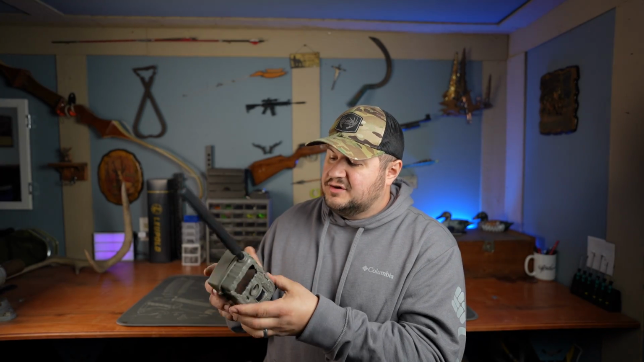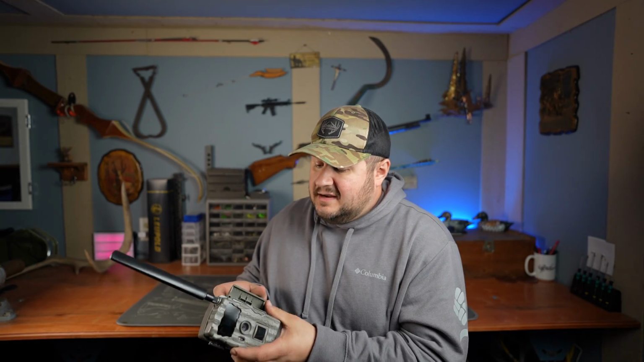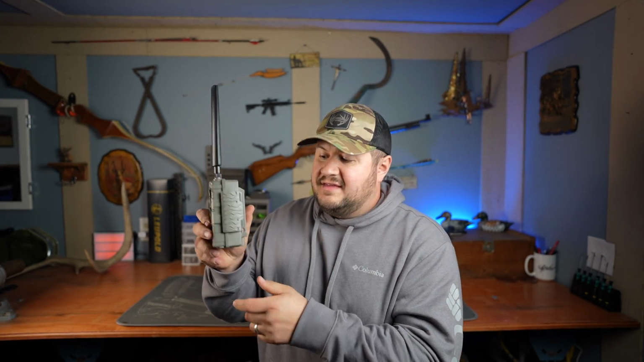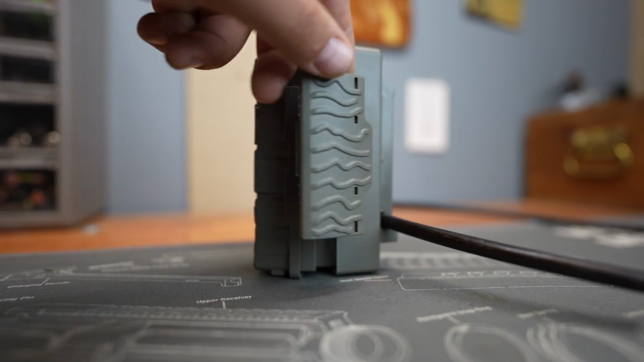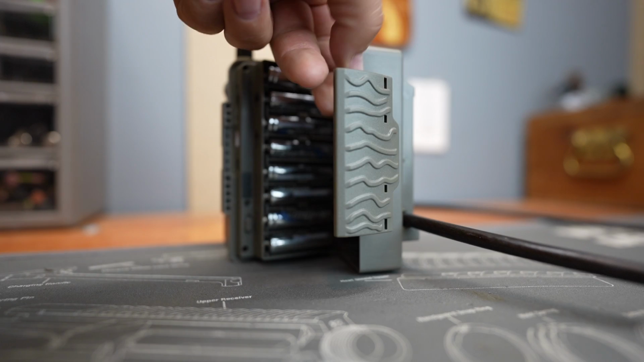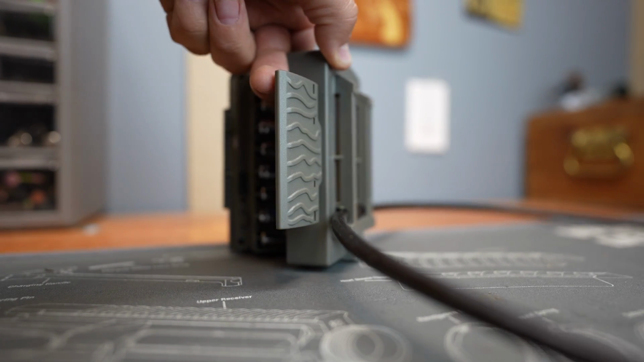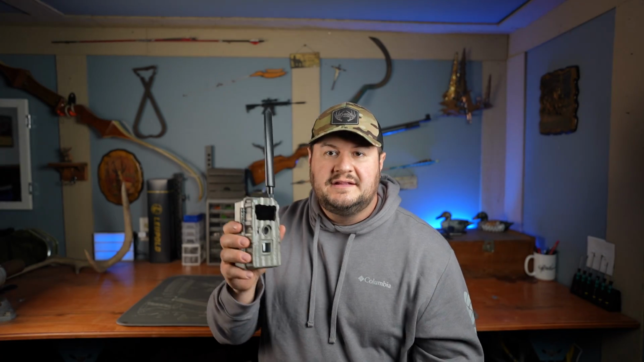I'm not putting a ton of force on there, but could happen. Not saying it's gonna, but it could. I would really like that they had the ability to put a lock on the door. They have a cable lock slot right there, as you can see in the footage, but they don't have a door lock. The antenna is really nice. It's got a fold up antenna, so I do like the antenna.